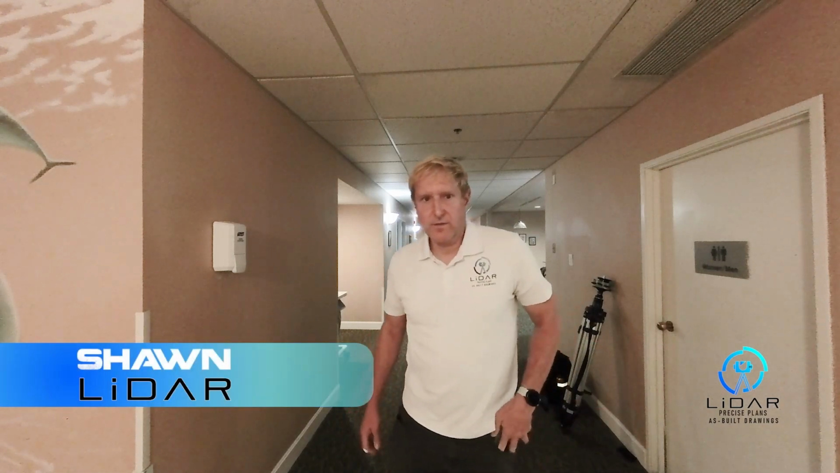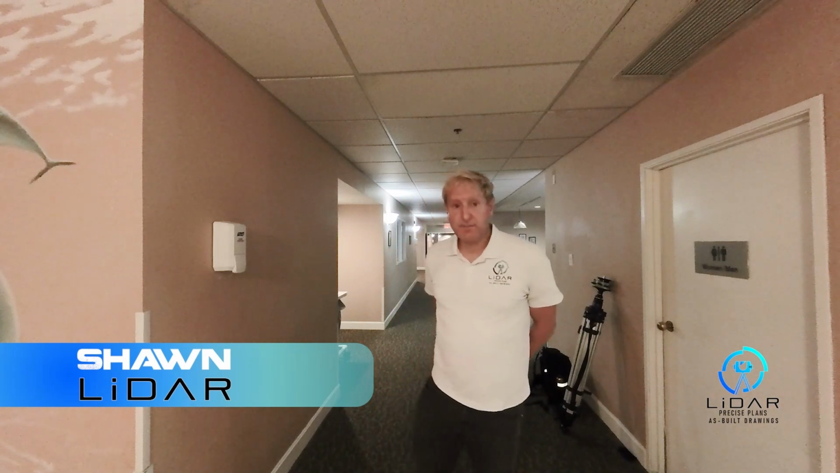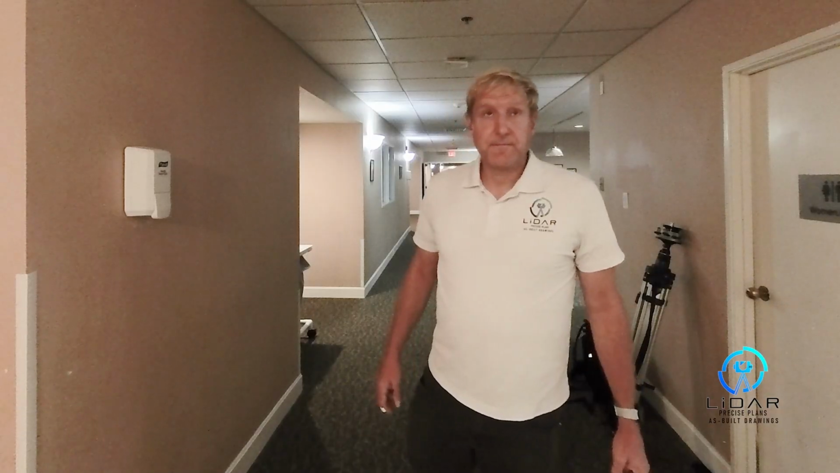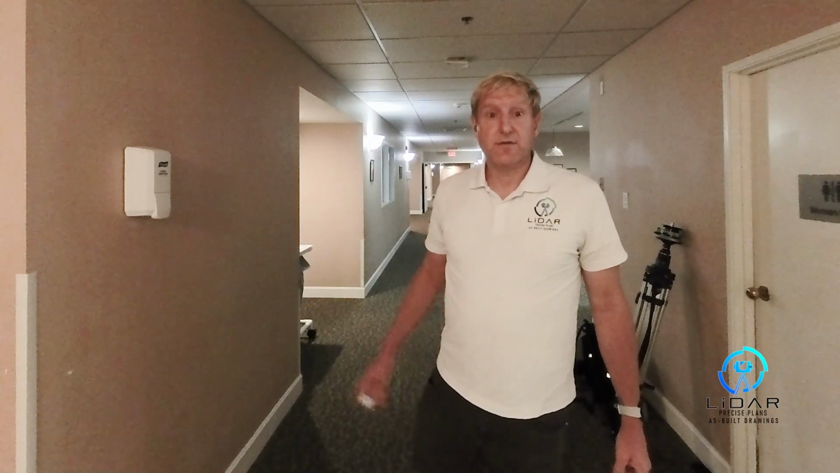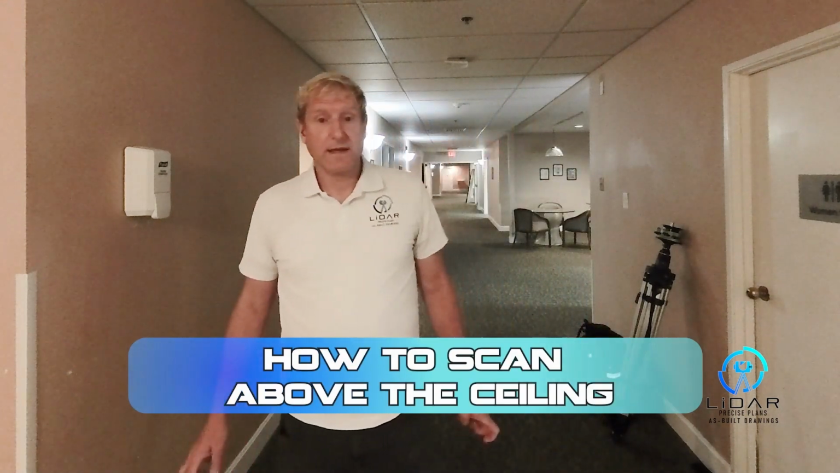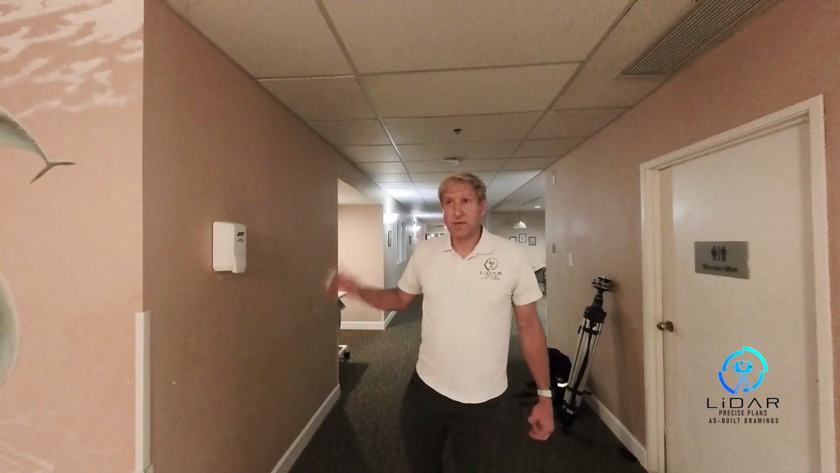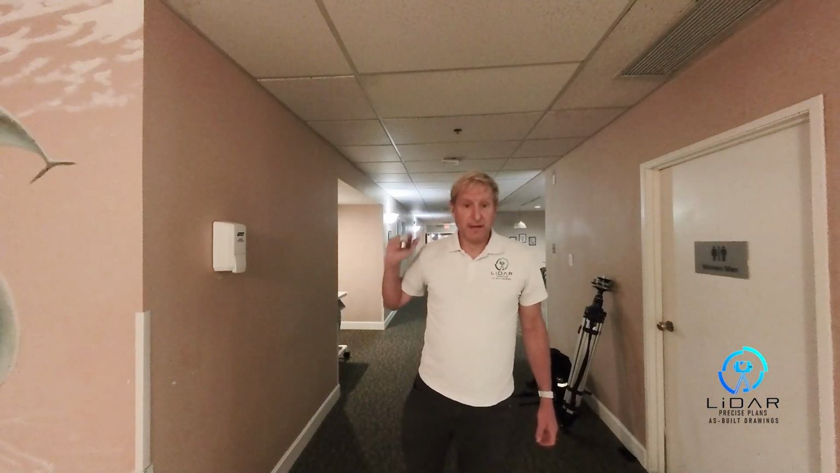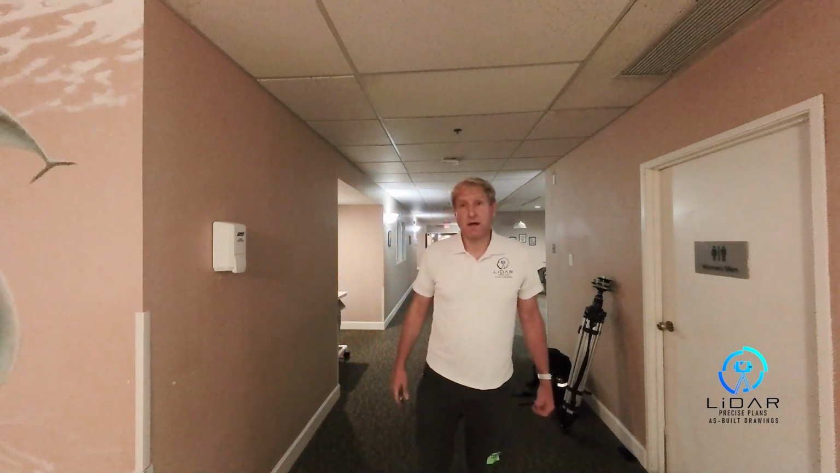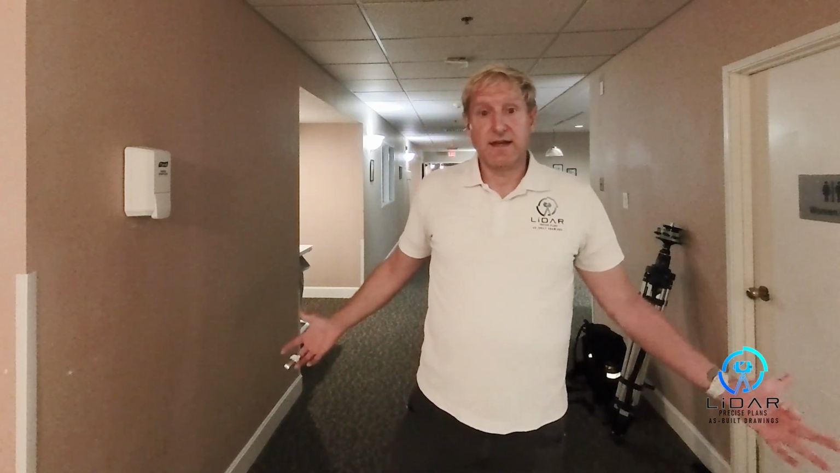Hi, this is Sean with LiDAR Precise Plans here on a job site at an apartment building, and today I'm going to show you how to scan above the ceilings. Oftentimes when we're making as-built drawings, we need to scan above the ceilings so we can see what's going on up there. We can trace the plumbing lines, the electrical, HVAC, whatever's up there, because above the acoustic paneling ceiling, you can't see anything if you're scanning down here.